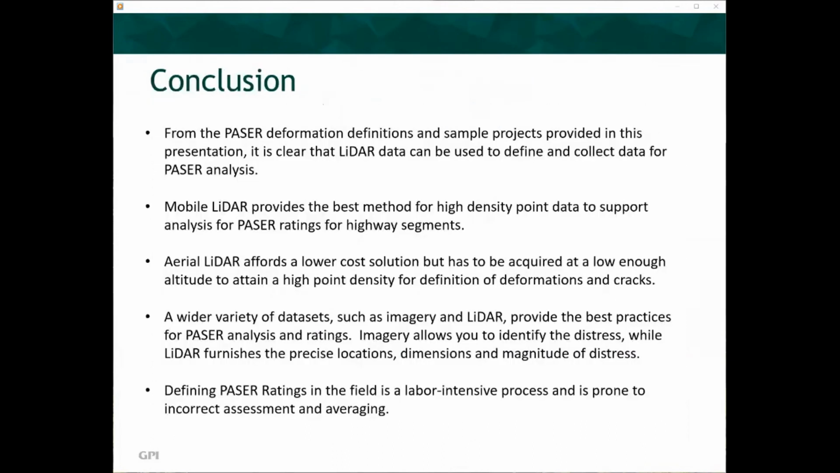What conclusions can we draw from this presentation? From the PASER deformation definitions and sample projects provided in this presentation, it is clear that LiDAR data can be used to define and collect data for PASER analysis. Mobile LiDAR provides the best method for high-density point data to support analysis for PASER ratings for highway segments.